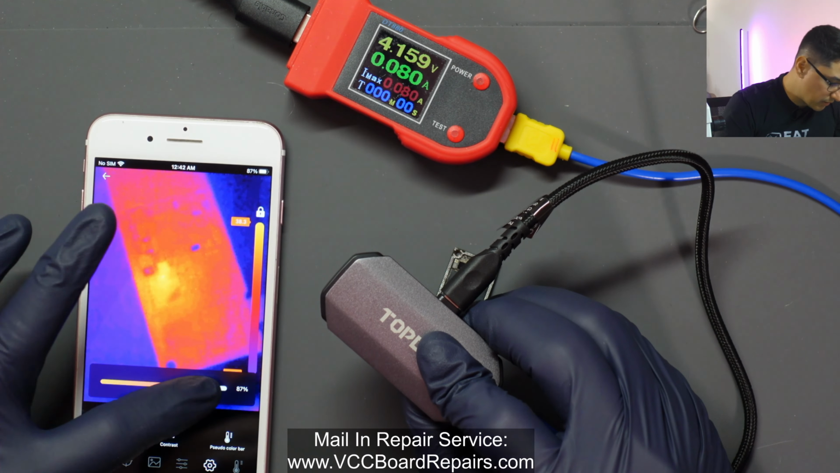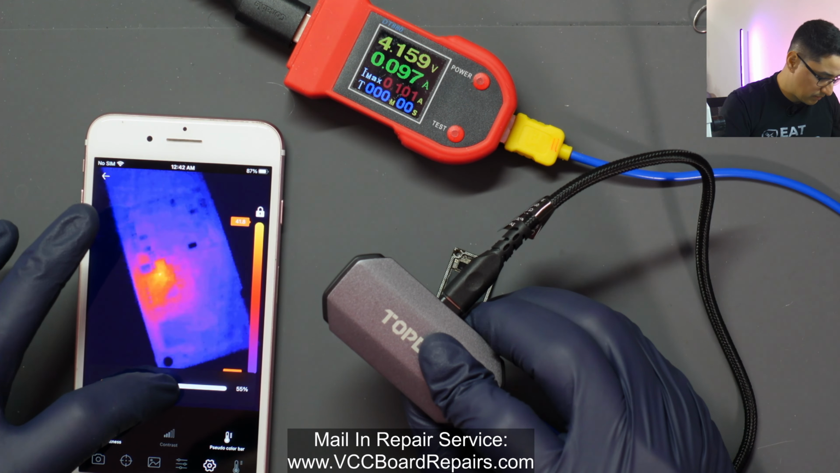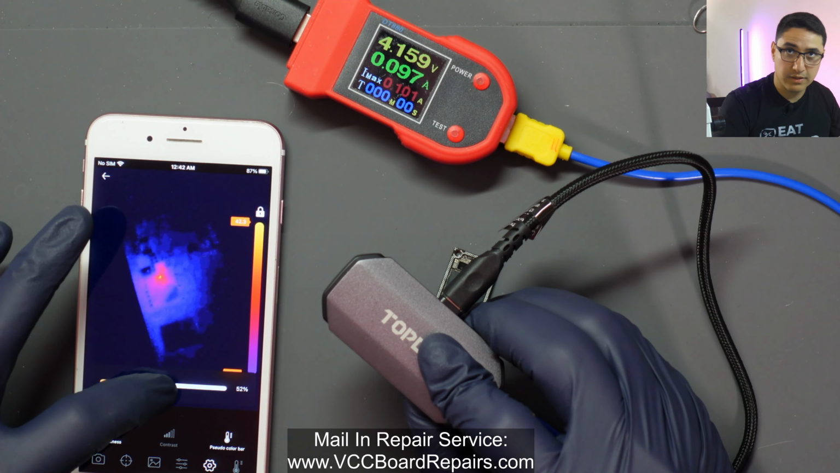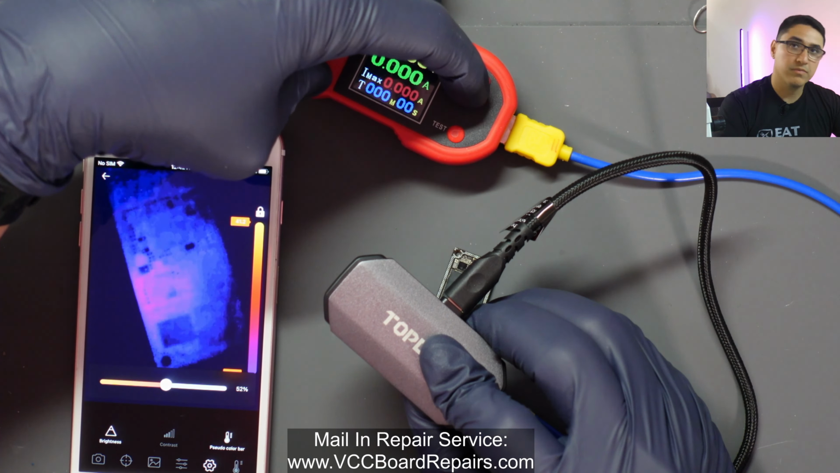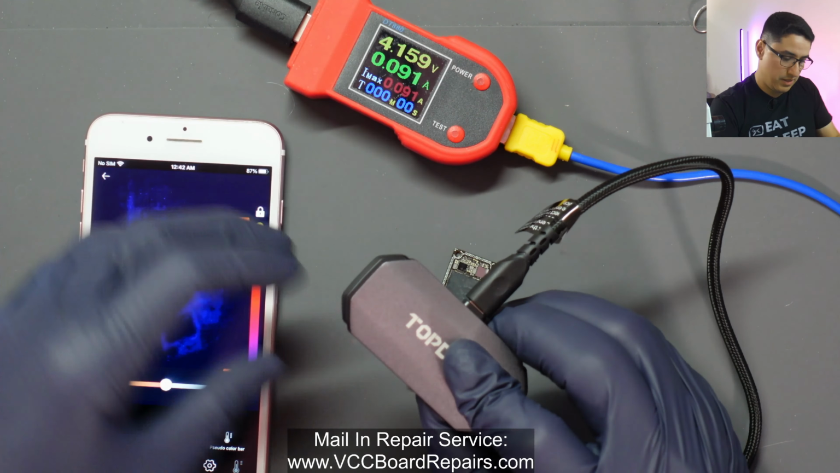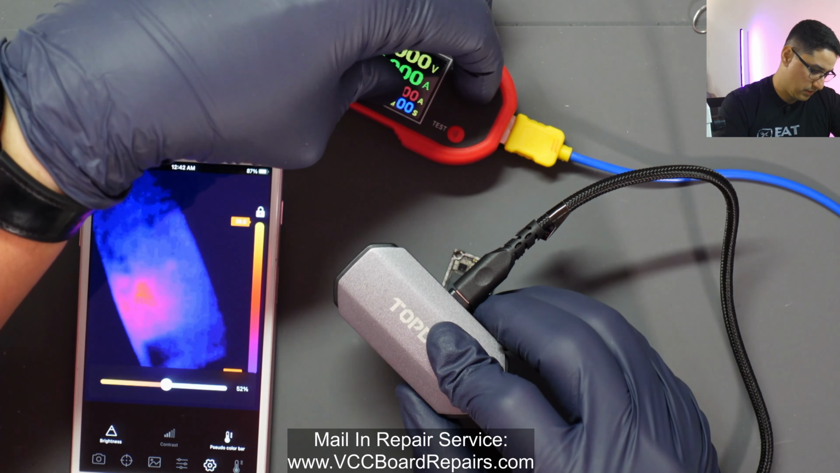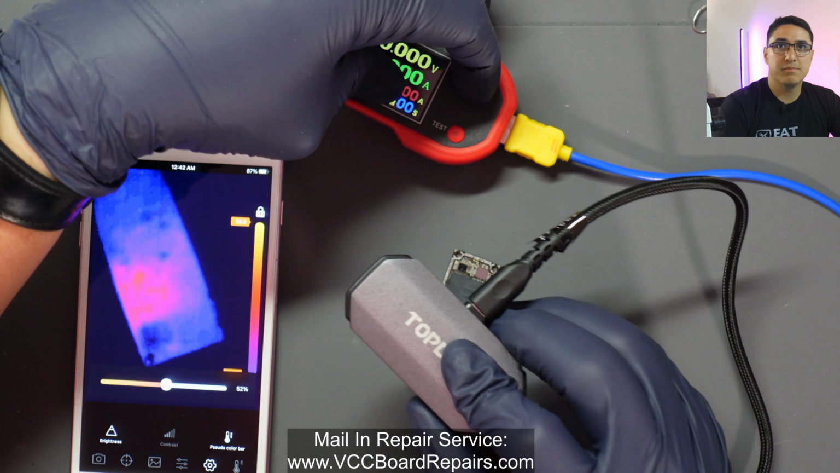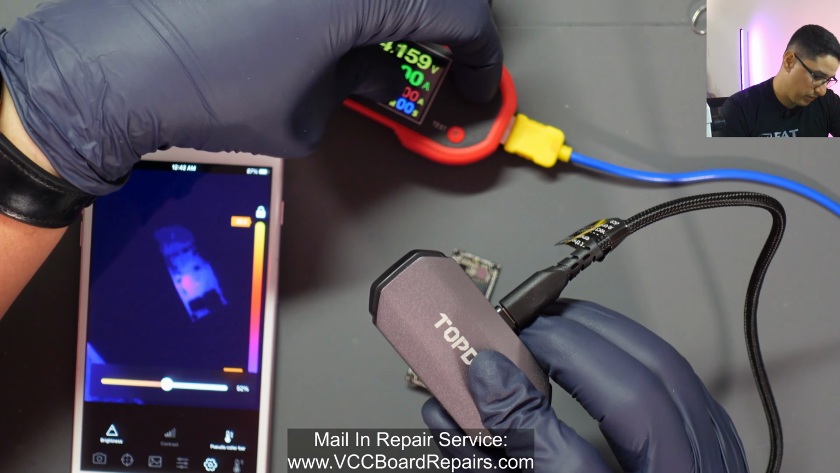So let me leave it on. Let me adjust some settings. Look at that. You guys see that? So definitely the macro lens made a difference. Let me remove it. You can still kind of see it, but you have to be far away to see a clear picture of the board.